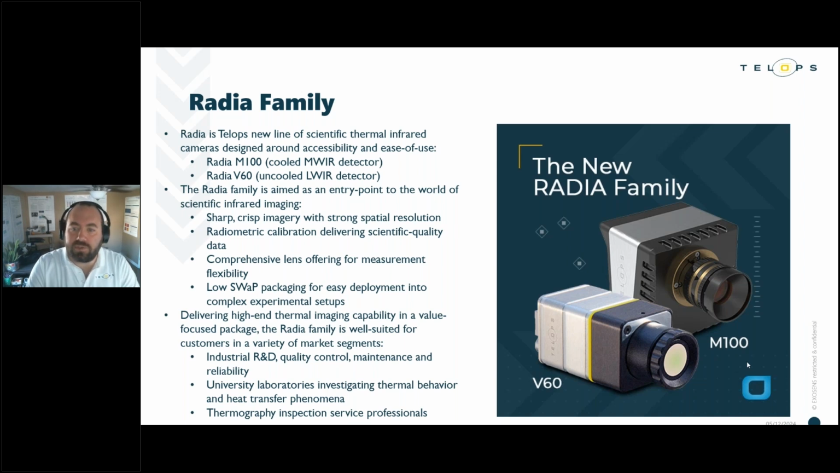As entry-level systems, the Radia family is optimized, of course, for the scientific data quality that Telops is known for, but also for ease of use. Both cameras feature small pixel pitch detectors, which allows us to get really nice spatial resolution capabilities, collect really high-quality imagery, sharp images, no blur, things like that. Both the Radia V60 and M100 are delivered from the factory with a radiometric calibration, which allows the users to begin acquiring the scientific data as soon as we turn the camera on. We're not going to have to perform cumbersome black body acquisitions to update our calibrations.